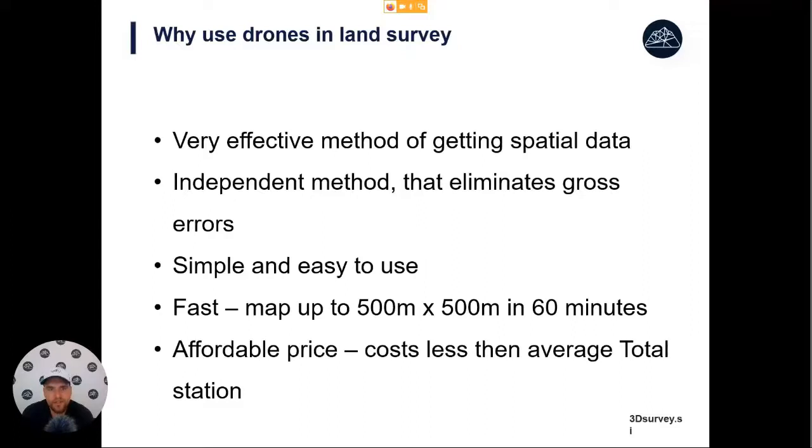Even though this technology seems very complicated, with flying cameras that you have to operate, it's actually very simple and easy to use. Even kids today are playing with drones, and these professional drones are actually a lot easier to fly than the small toys.